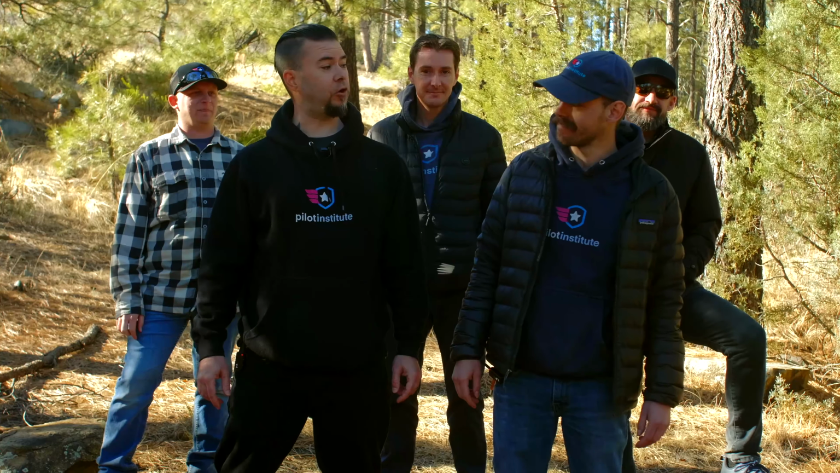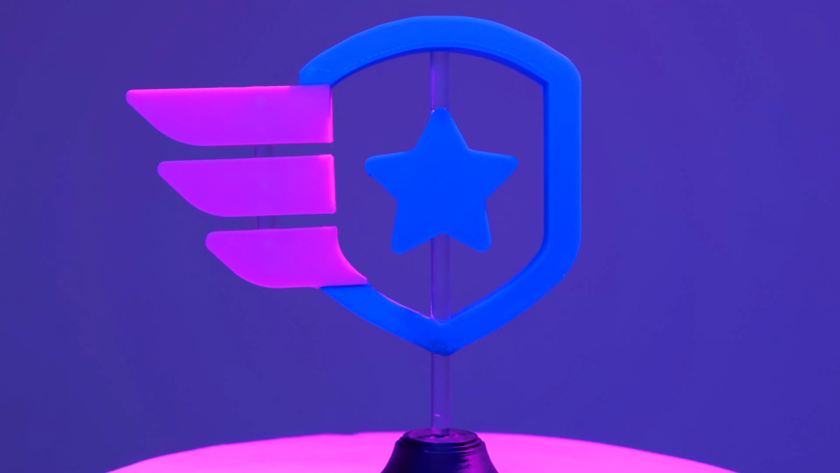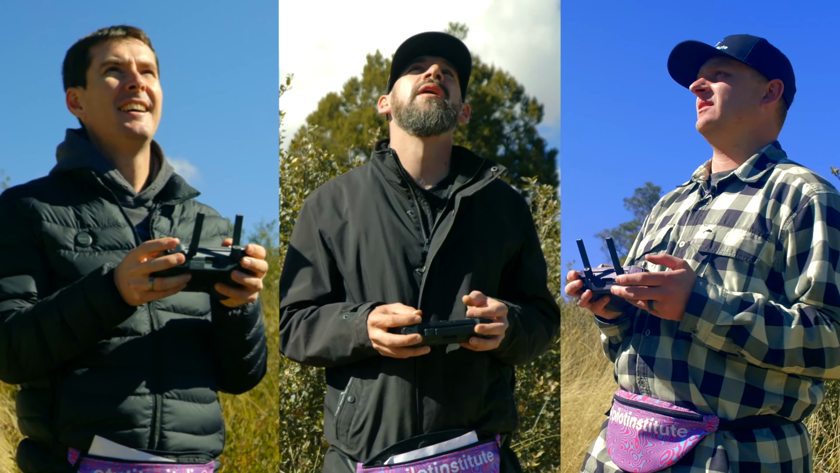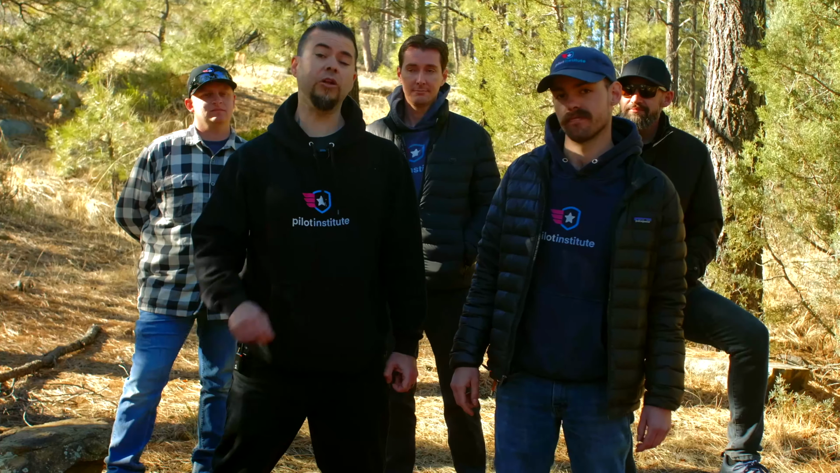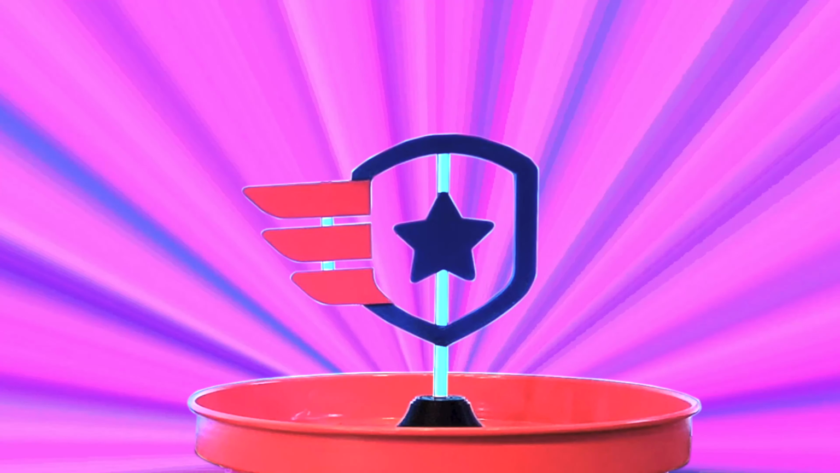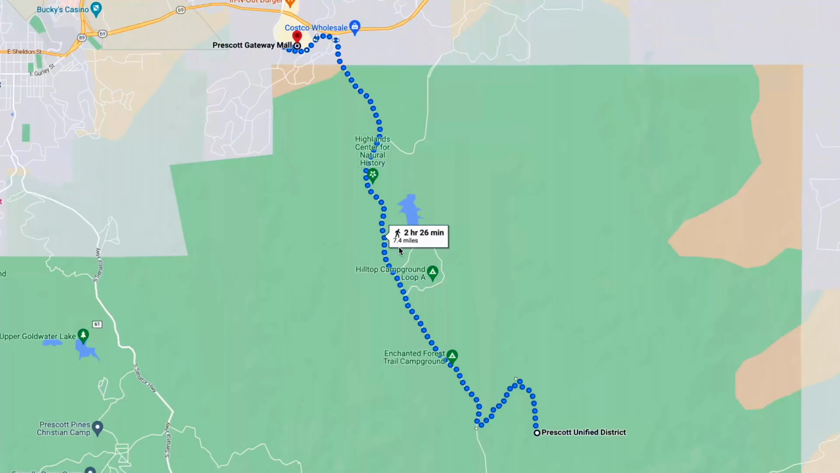Today, we're playing a drone search and rescue competition for the first ever Pilot Institute Desk Trophy. 3 pilots will fly 3 missions to find 3 missing persons. The player with the best overall time today will take home the trophy to display on their desk in all its glory. The 2 with the slowest time are gonna have to walk all the way back to the office, which, according to Google Maps, is about a 2.5-hour walk. That's a walk of shame.